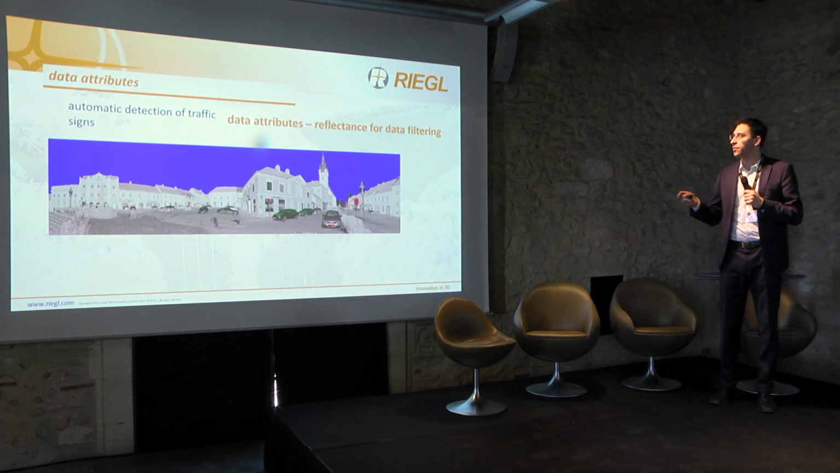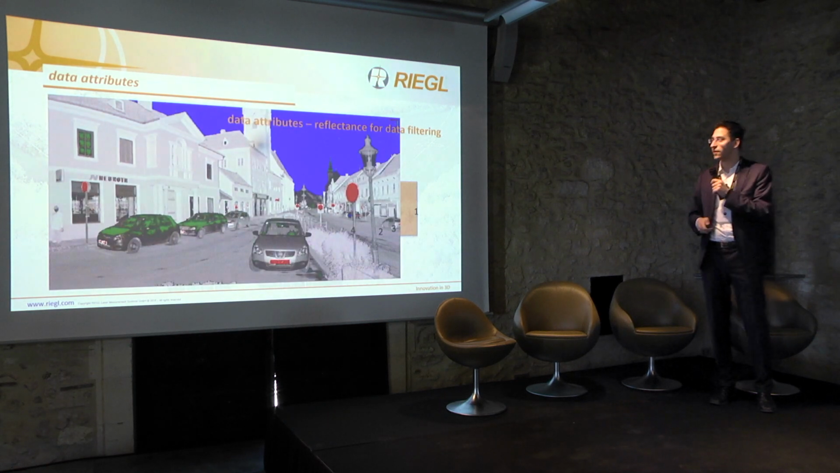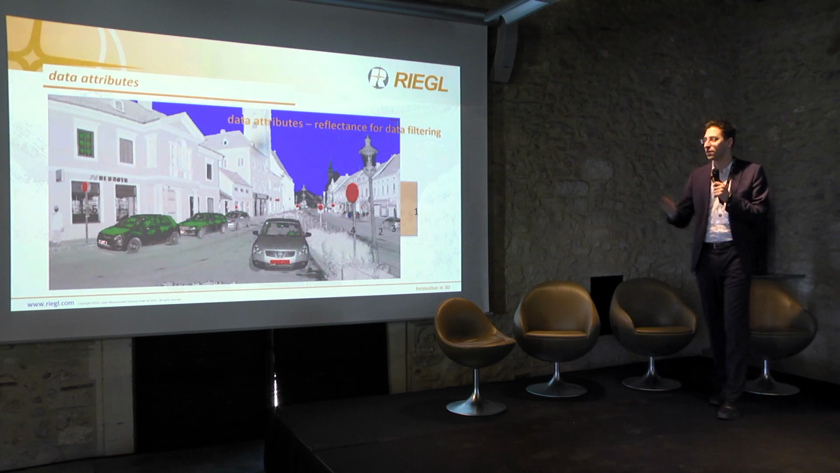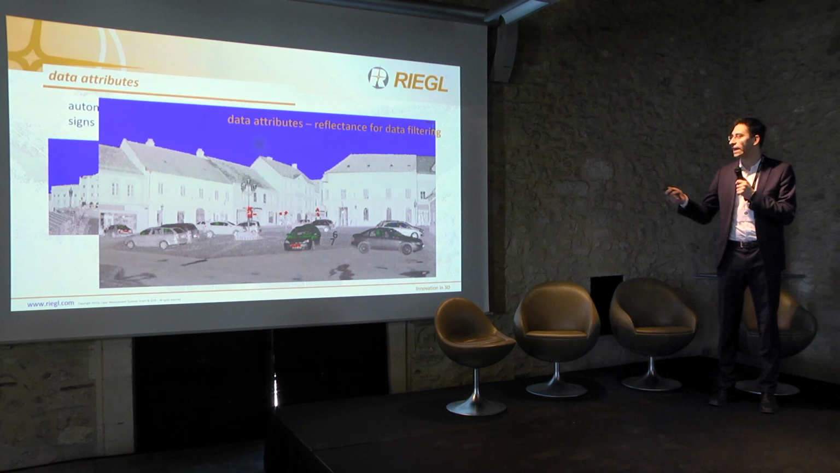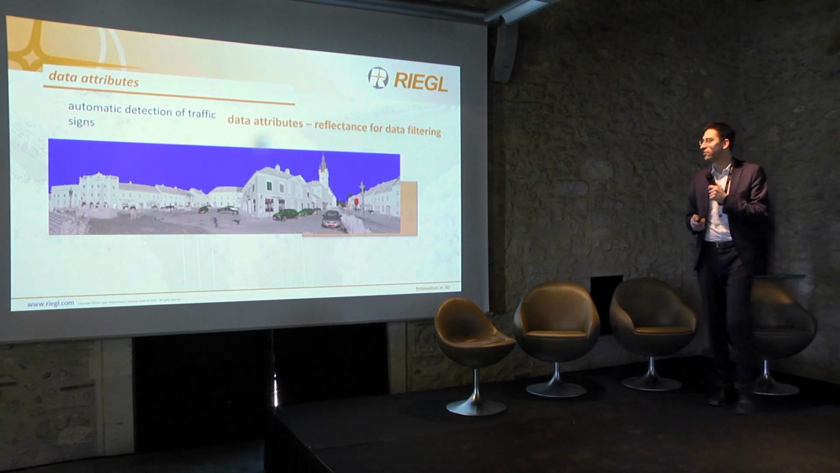Another practical example, this is again from a terrestrial scan, so it's not the UAV one. You can see traffic signs from all the ranges are colored in, in this case, red, which indicates a very high reflecting target. On the other side here, again, even further away, the color is always the same, colored in grayscale.